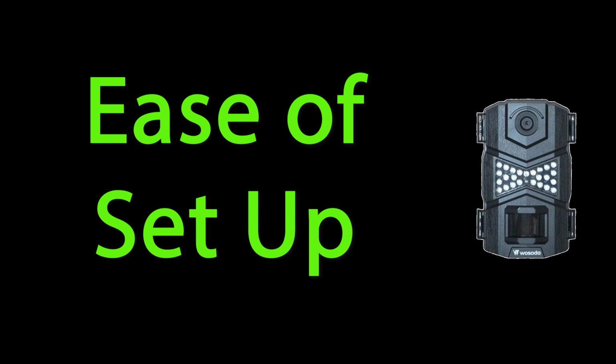One of the other things I liked about this camera was the ease of setup. This is particularly important for somebody that may be new to trail cameras, is a little apprehensive because they think they're overly technical. This one kind of simplifies everything. You've got just some basic settings and you're ready to go. So I think that's important.